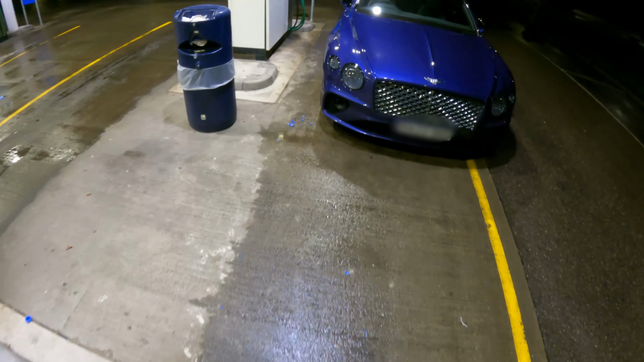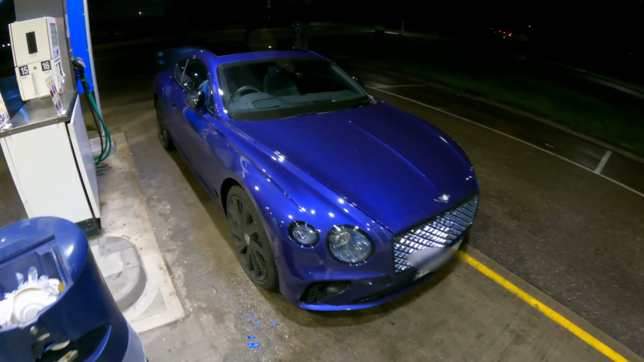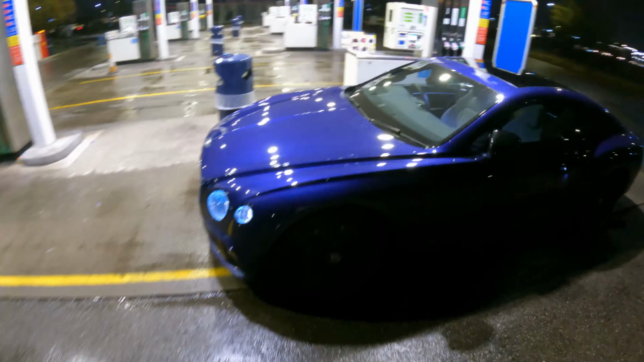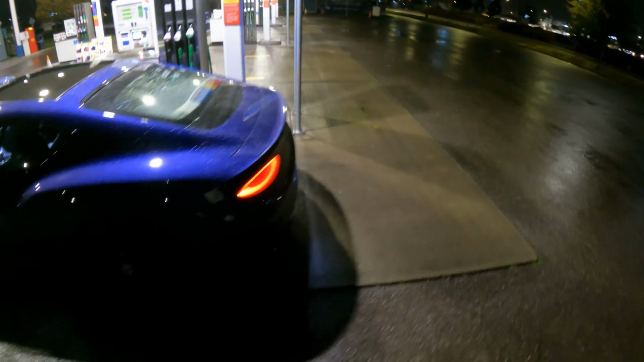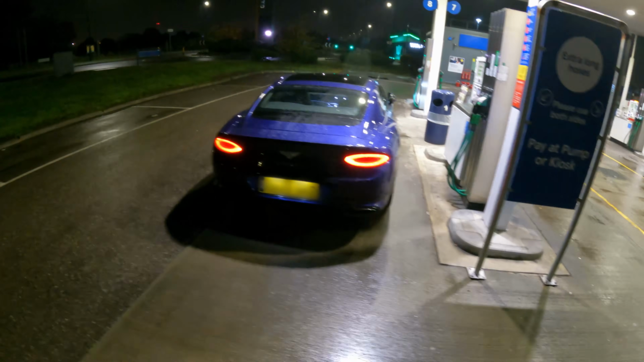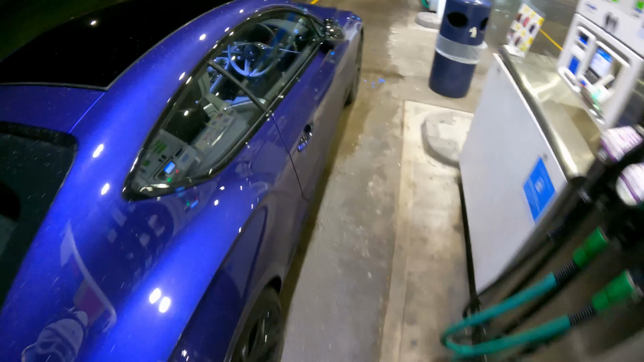This is the car guy perspective once again, and today we're in a Bentley Continental GT, and just have a look at this thing. Oh, how good is it? How good is this thing? And guess what? We are taking it for a night drive. Just look at the purling. God damn, I'm excited.